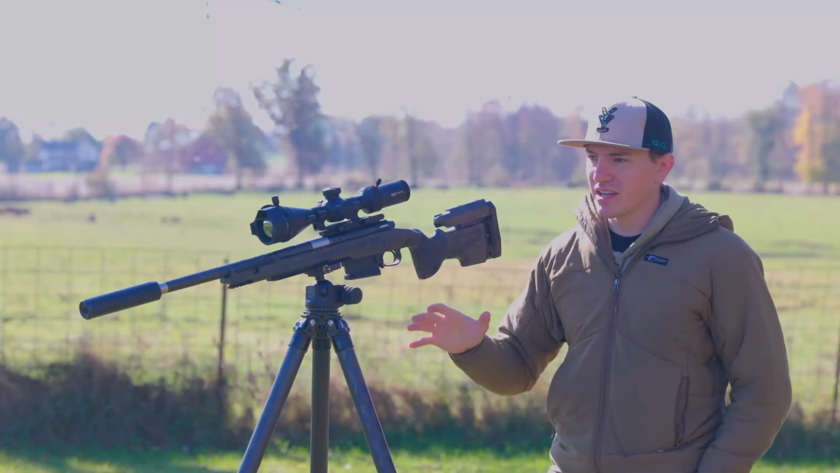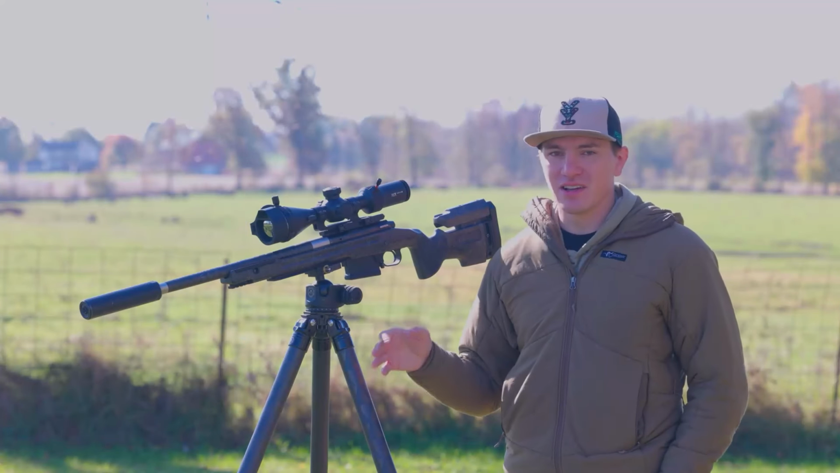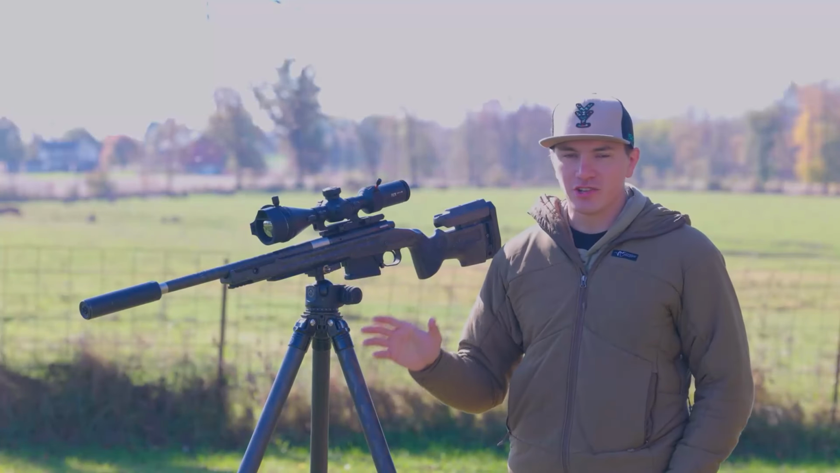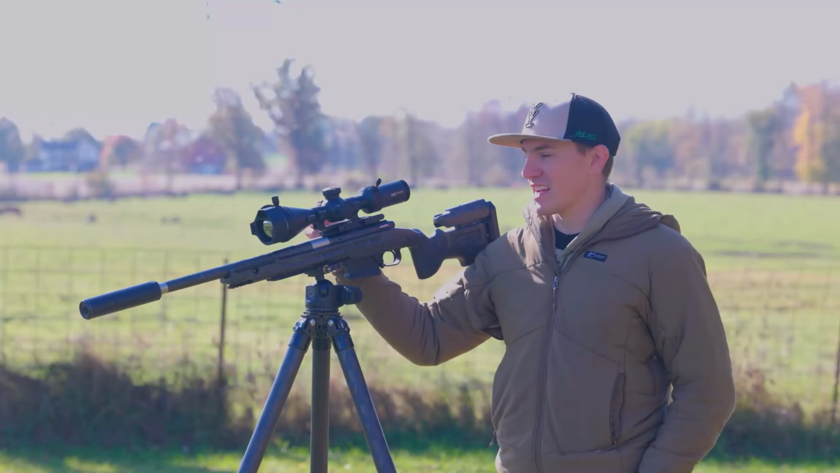And these are just small things, you guys, that I've run into from coyote hunting a lot. There are certain things you don't notice until you get another optic and try it. It has small changes to the physical scope that you don't realize how nice they're going to be until you're actually out in the field. And that battery door over there is one of those things that I noticed.